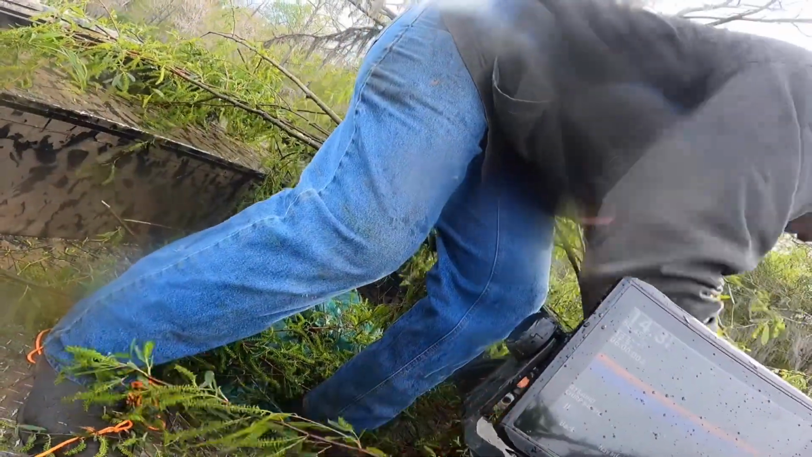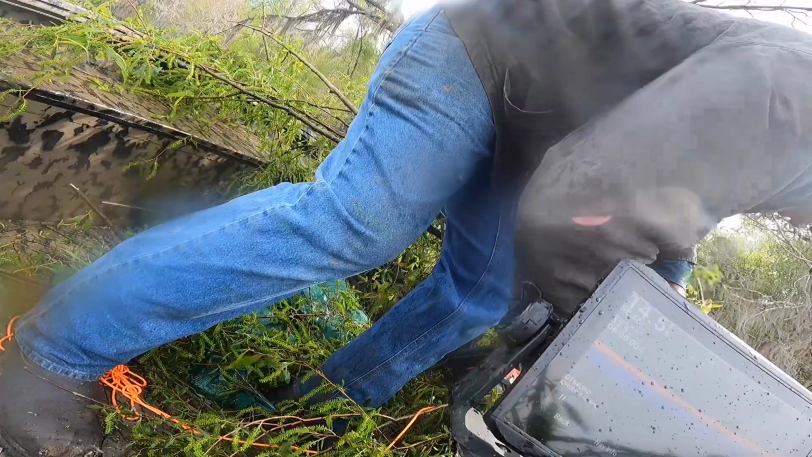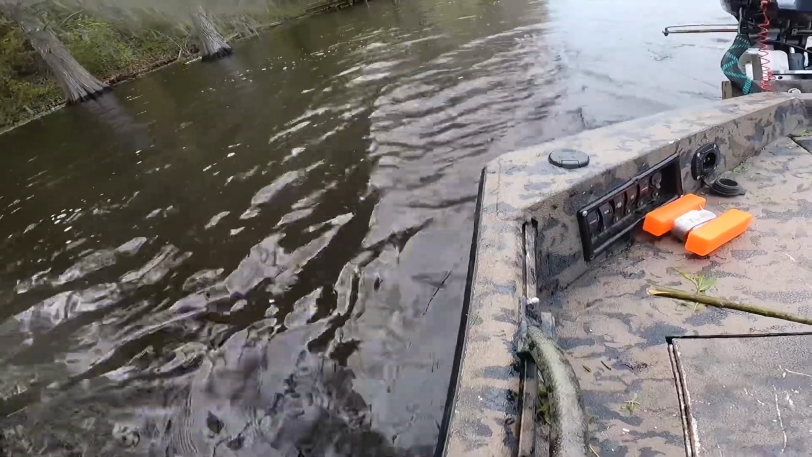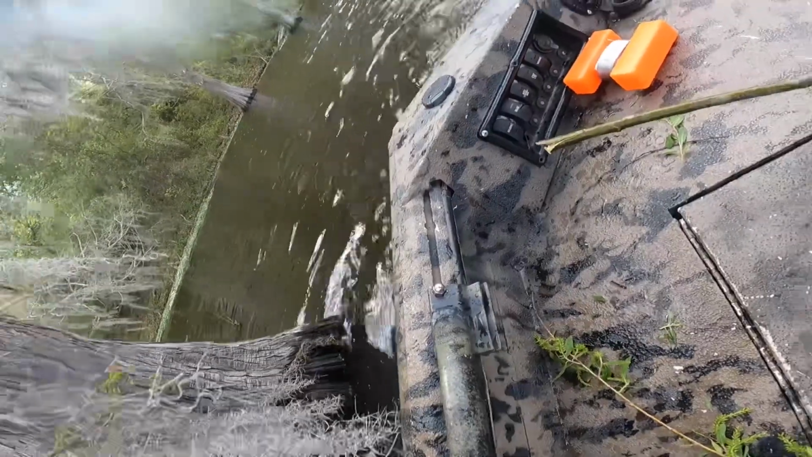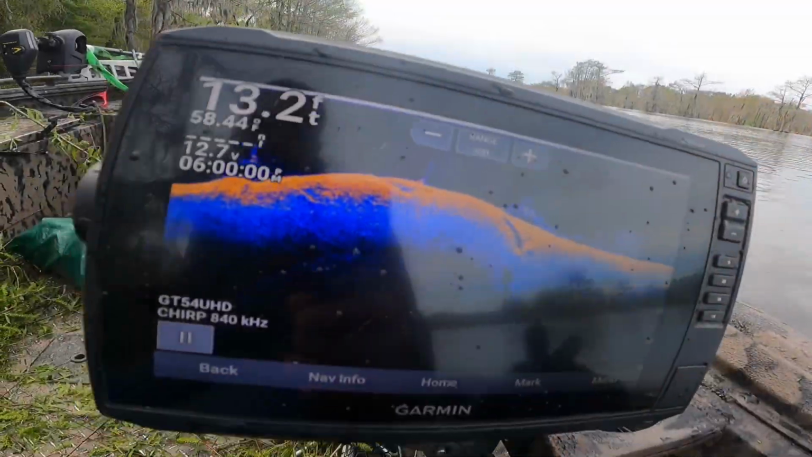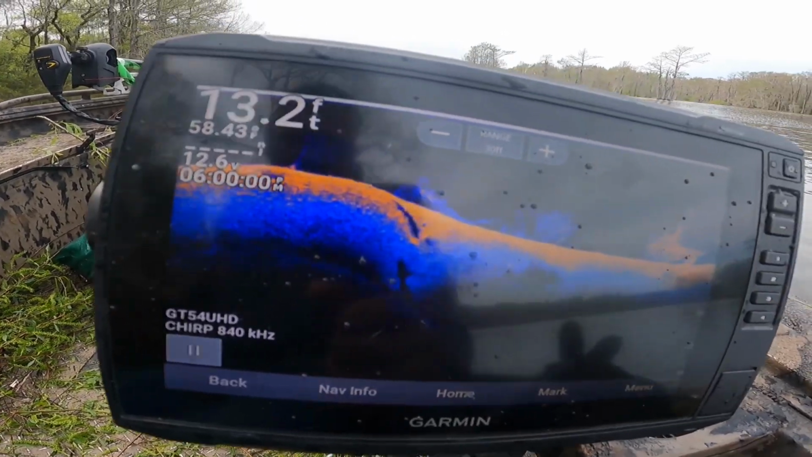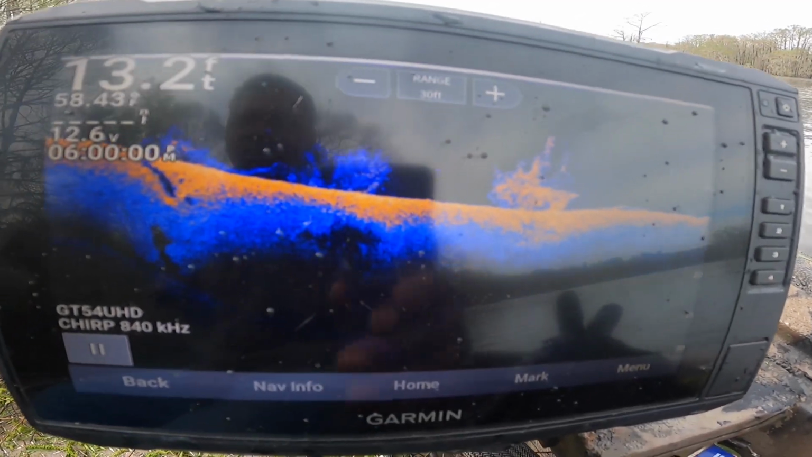I'm gonna add another bag to the top. I'm gonna add me another bag to the top. I ain't gonna fight with it. First one I drop. There's the second one. Won't be long, y'all. I'll be holding fish.